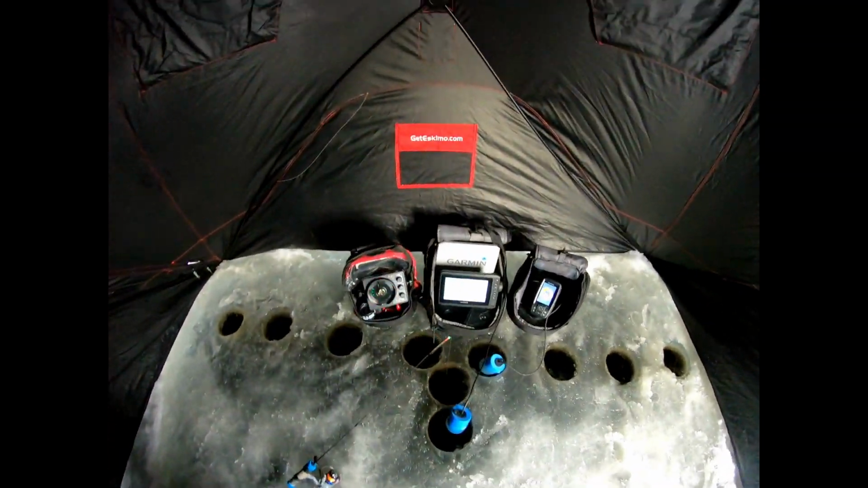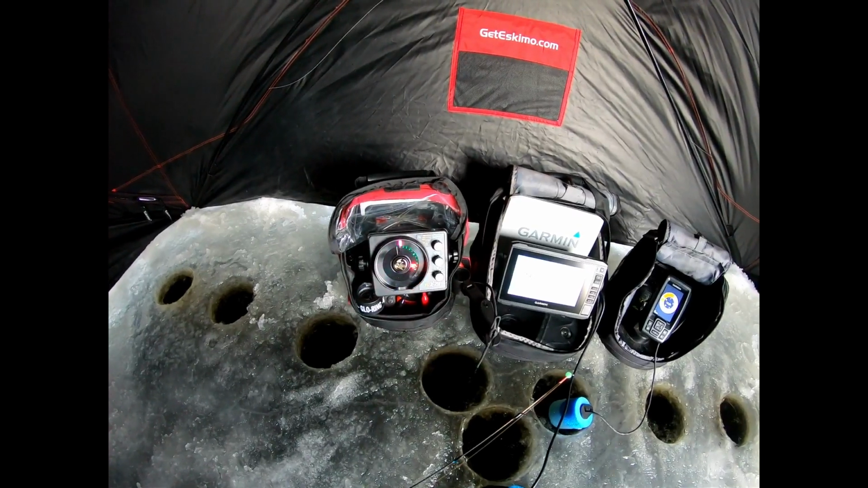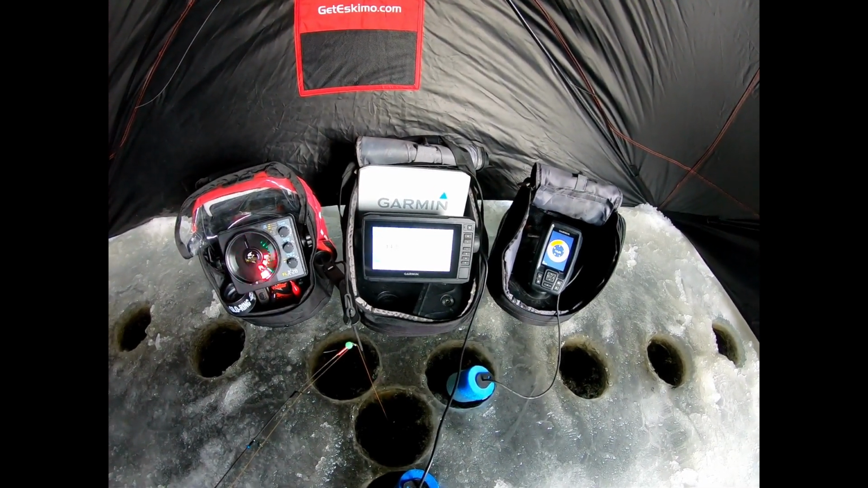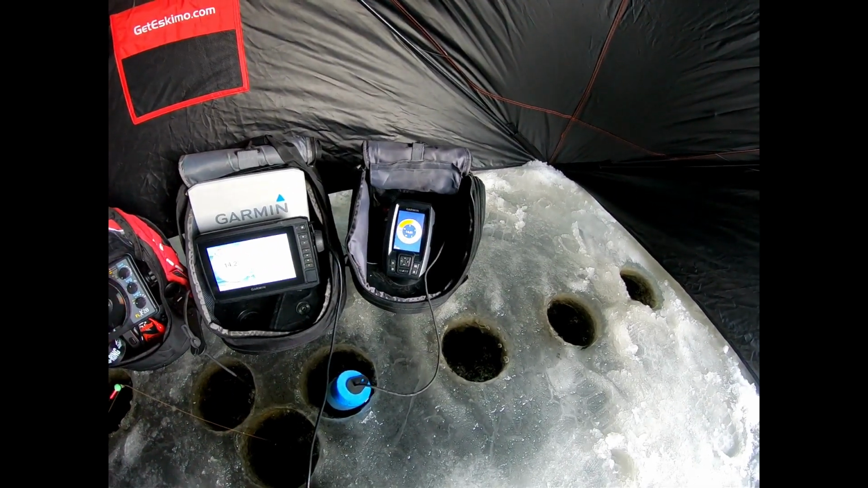They all have their own advantages and disadvantages. Some have better qualities at certain things than others, which as I go through the demonstration, I will show some of the differences. Just by looking at the units, though, you can see that's the FLX28. That's the Garmin CV73, and I know the camera's not probably picking up the screen very good right now. And there is the Garmin Striker 4.